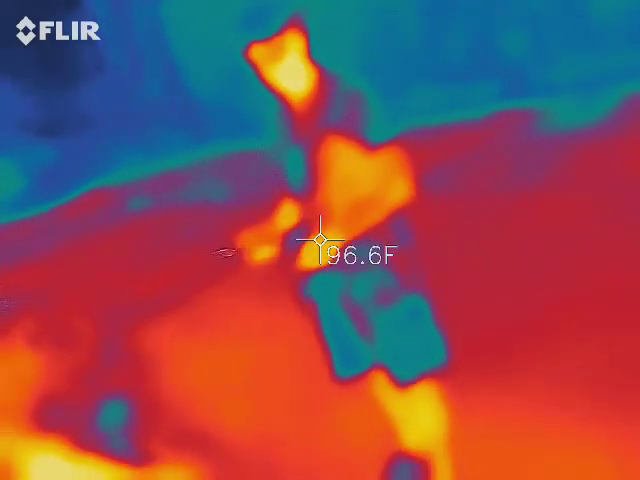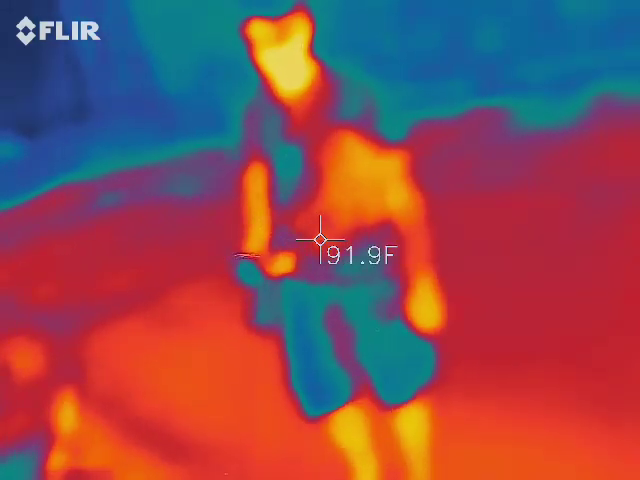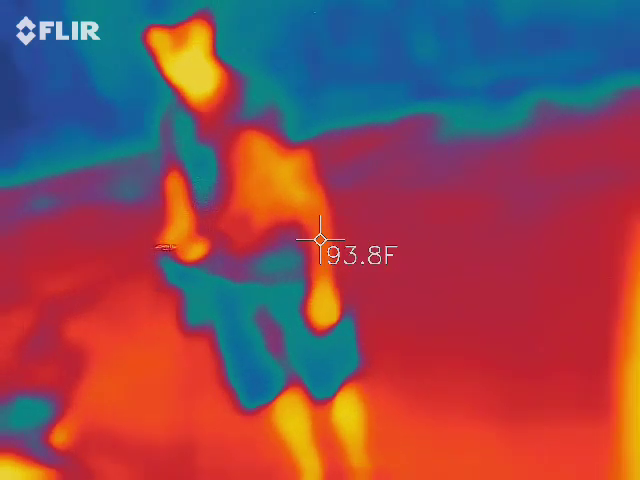Is there electric under here? Nothing. It's a sewer. If Layla goes crazy, she can shine a light and see if she sees it.